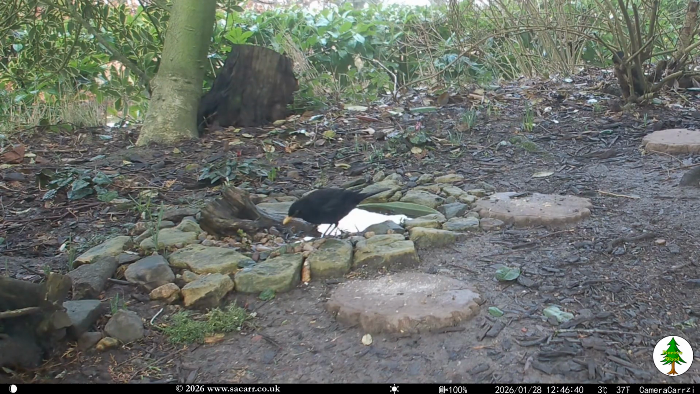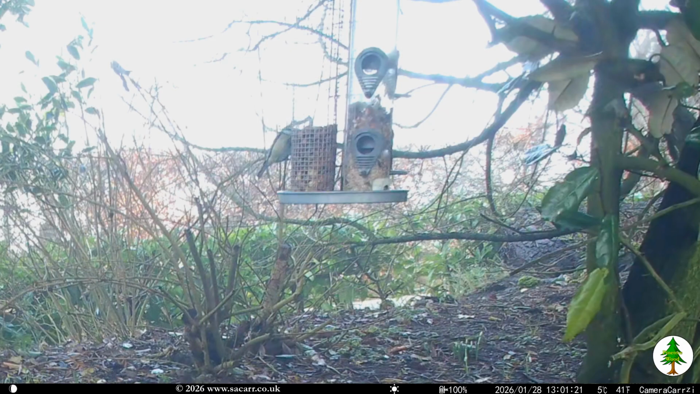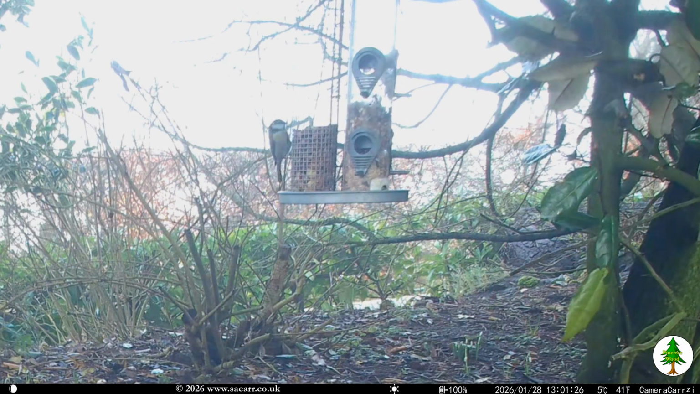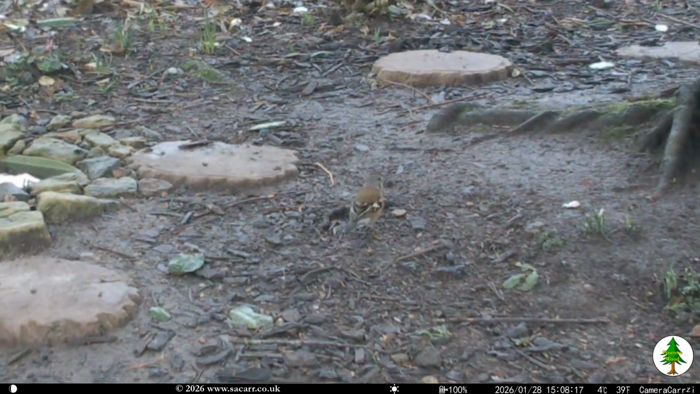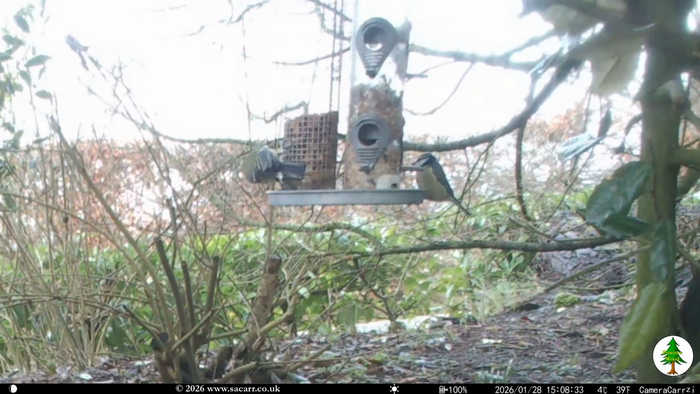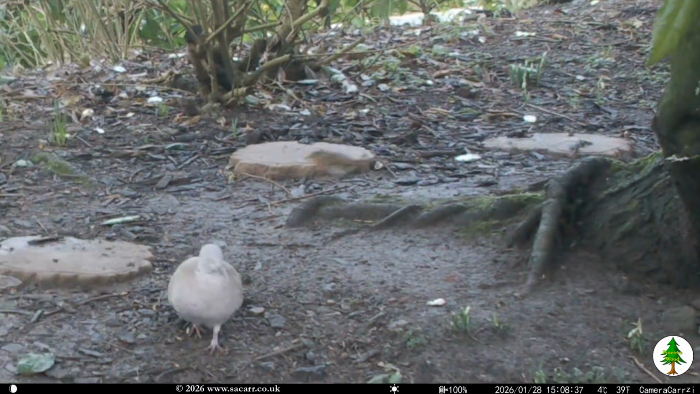A blackbird by the pond and a bluetit on the feeder were out over lunchtime. It went quiet until just after 3 p.m, when a chaffinch was spotted. Blue and great tits were swarming the feeder, while the dove and robin waited below for spilled seed.